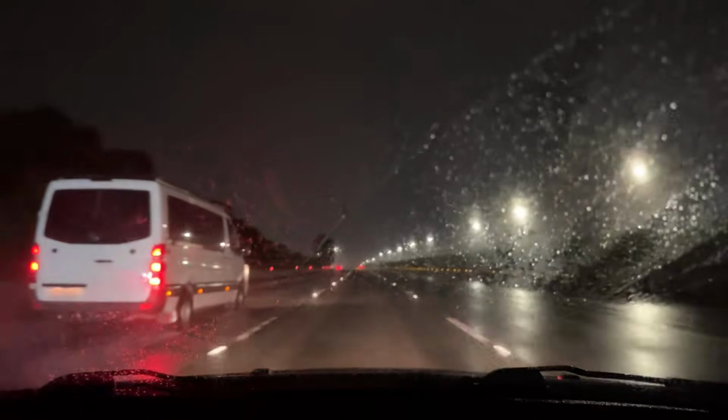Now, I don't know why this car's slowing down. People are starting to slow down. It's a van. Is that a Ford Transit? What type of van is this? But they've got their right-hand rear rain light on. I think it's an X-Taxi. It's an X-Taxi, so that's cool. They're sitting on like 95 k's an hour. So well done to the X-Taxi.